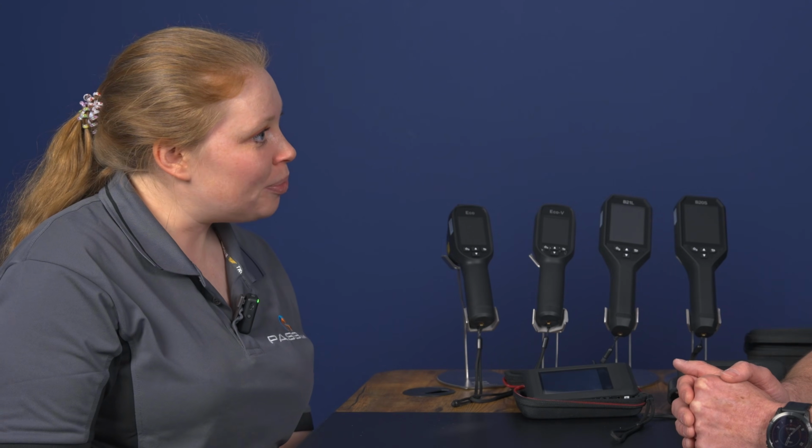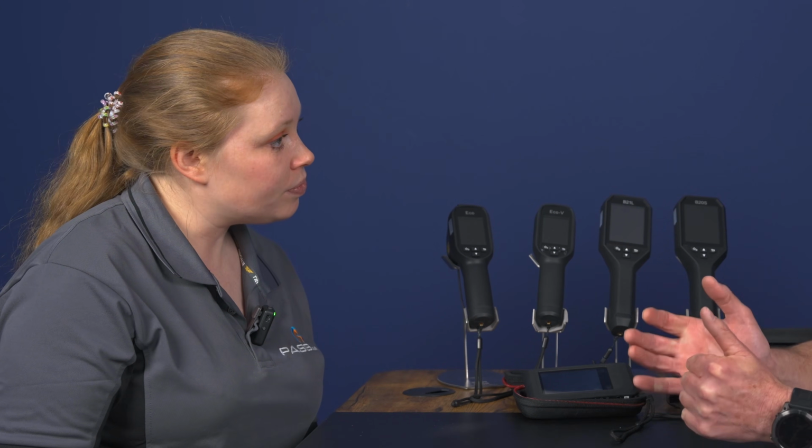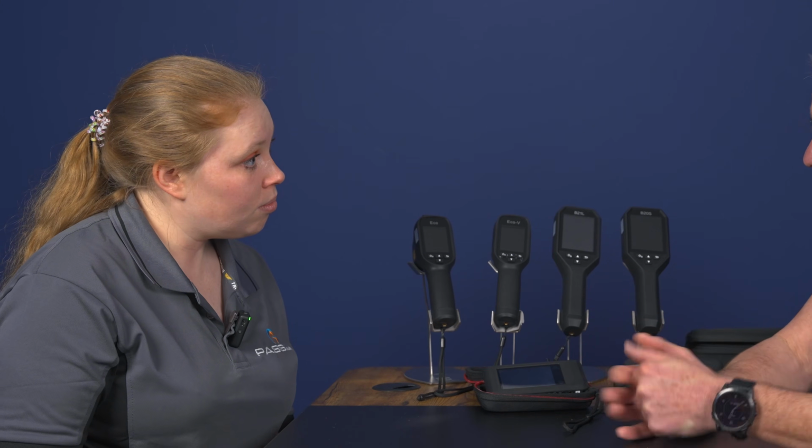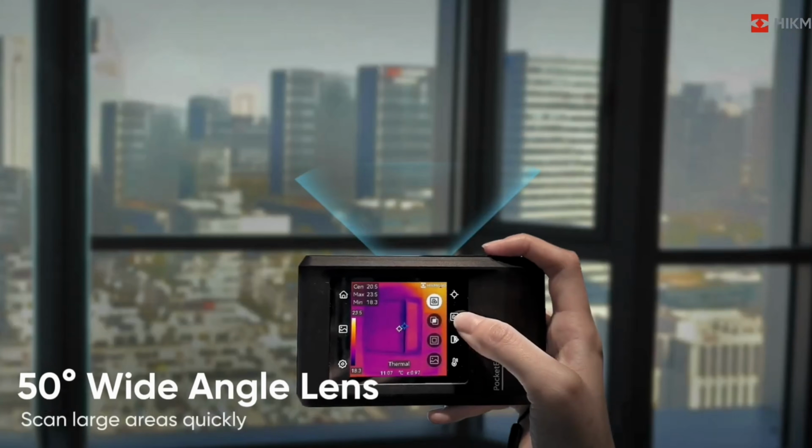Okay, to sum up, in 60 seconds, why are the Hikmicro thermal cameras some of the best thermal cameras for under £500? For under £500, you get instantly 25 hertz cameras. Both of these cameras are video as well. Also, you're getting the opportunity to use free software on both Hikmicro Viewer and Analyzer. Wide angle views as well.